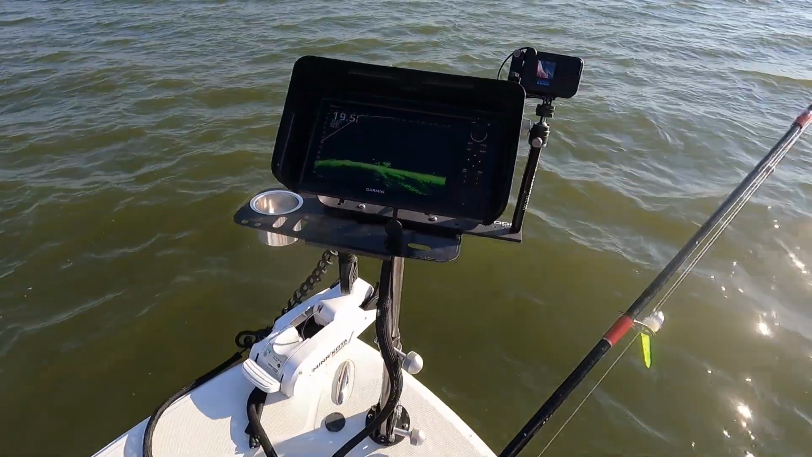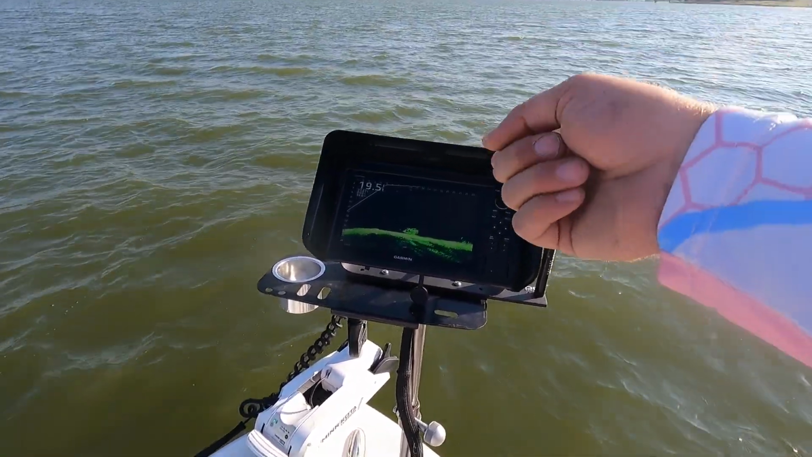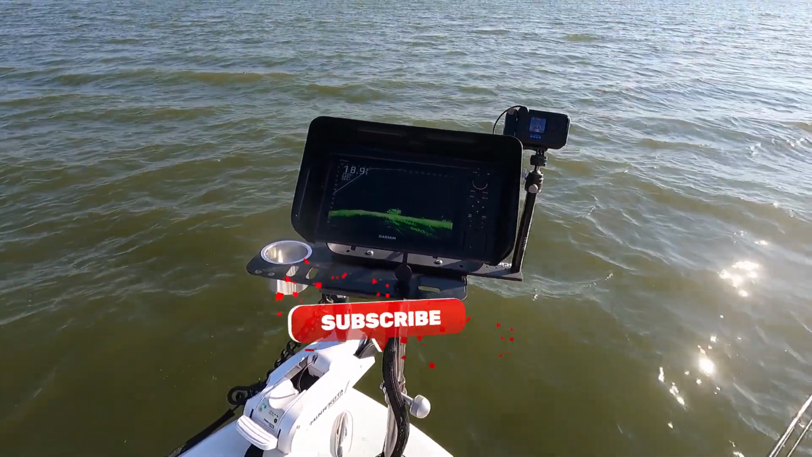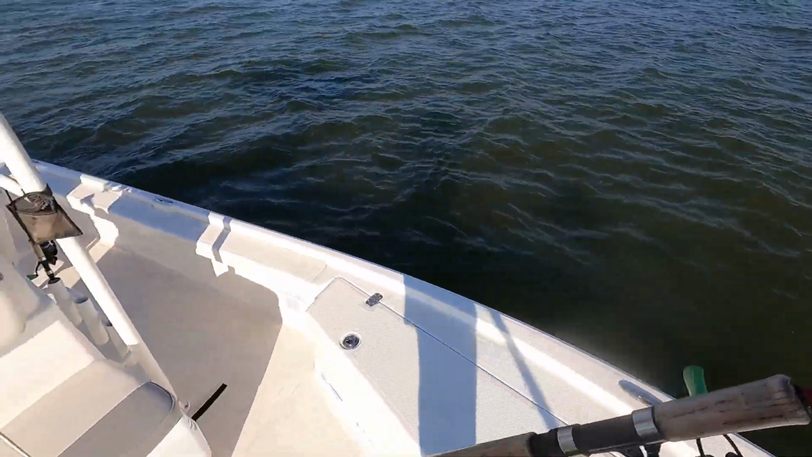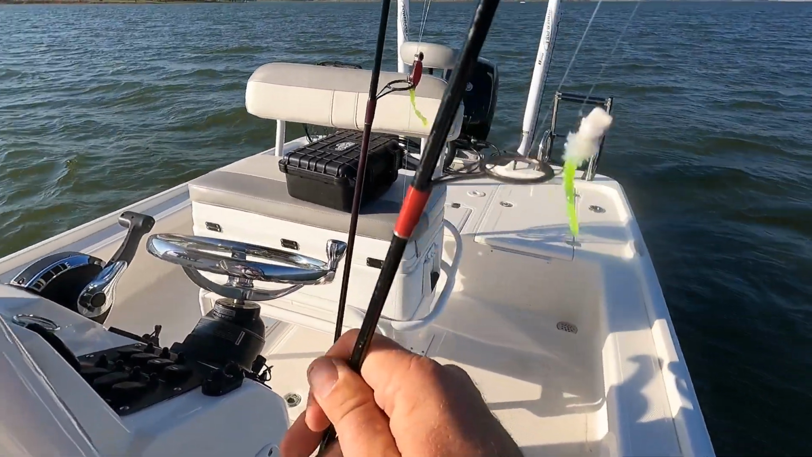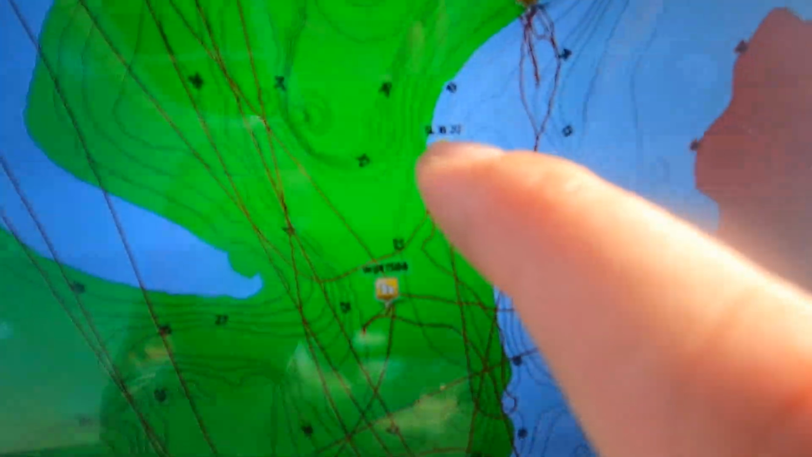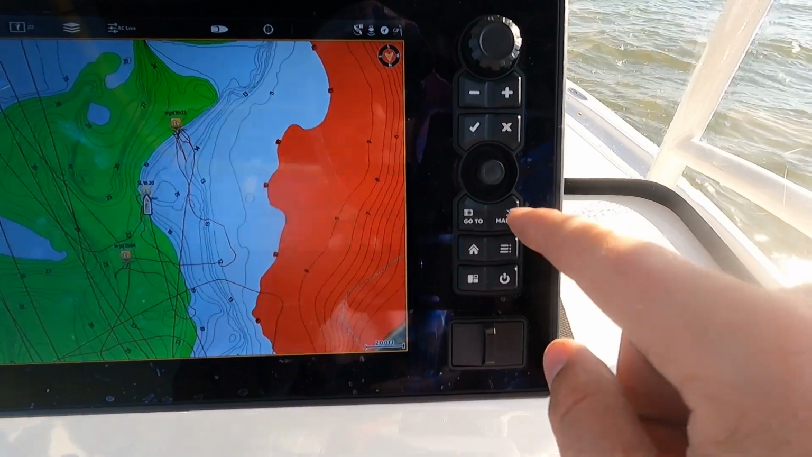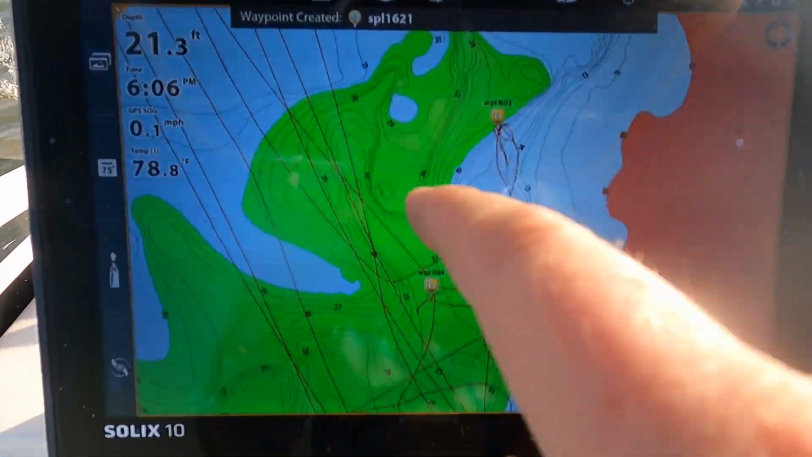So now what I'm going to do, this is the most important part, guys. There's 2 ways you can do this. You can either mark it in your Garmin head unit, or you can mark the brush pile on your Humminbird head unit, which is what I'm going to go do now. So what I will do is I'll put the pole down, I'll come back here, see that pile right there? That's the one I just found. So I'm going to click mark. I'm going to create a waypoint. Oh, not a spot lock. Okay, that's fine. So I created a spot lock.